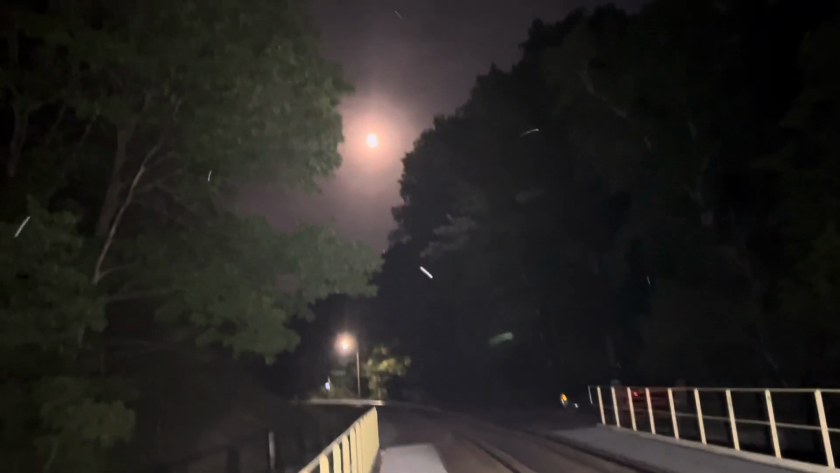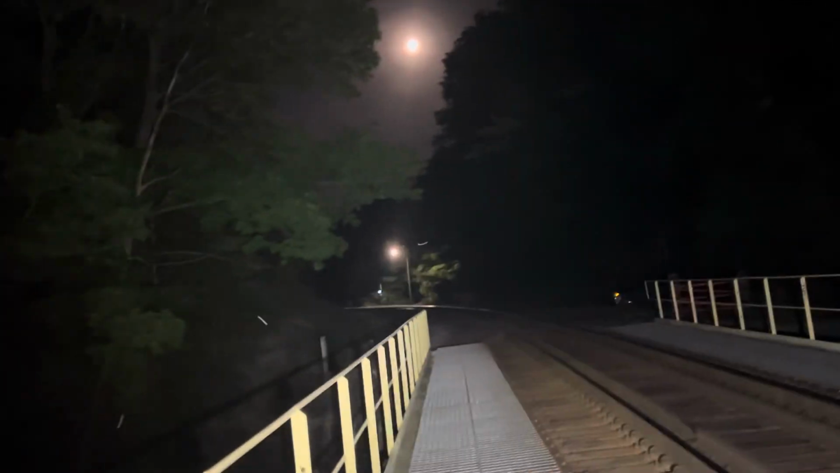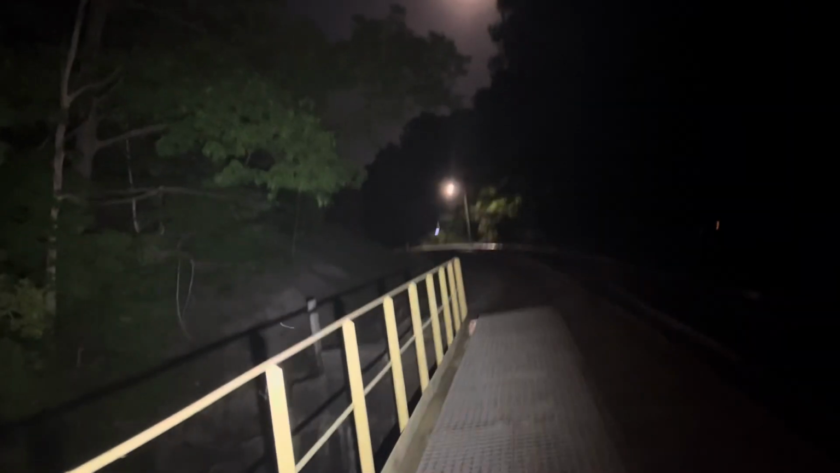Okay. All right. Full moon night. And we're gonna turn that off. Conneaut Creek and Hogs Creek.